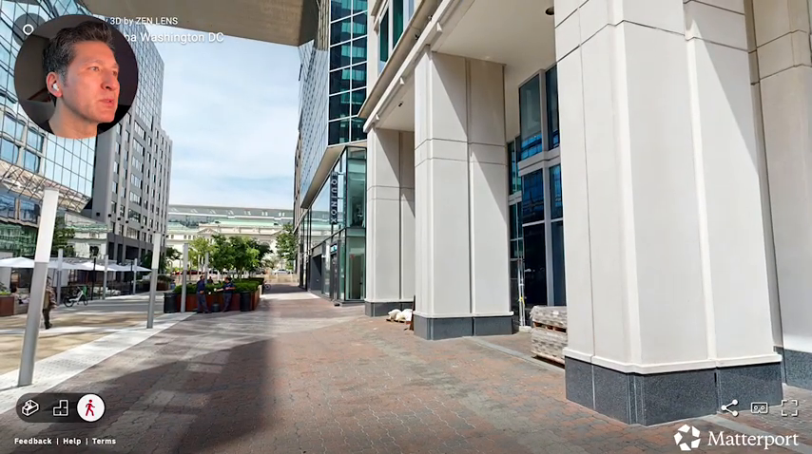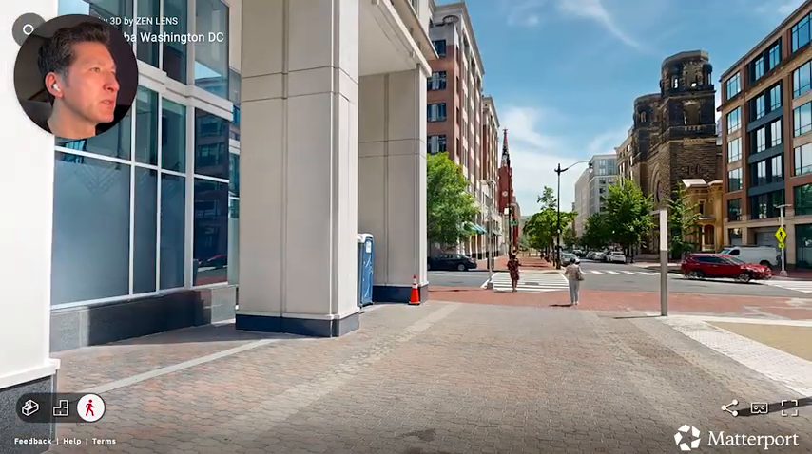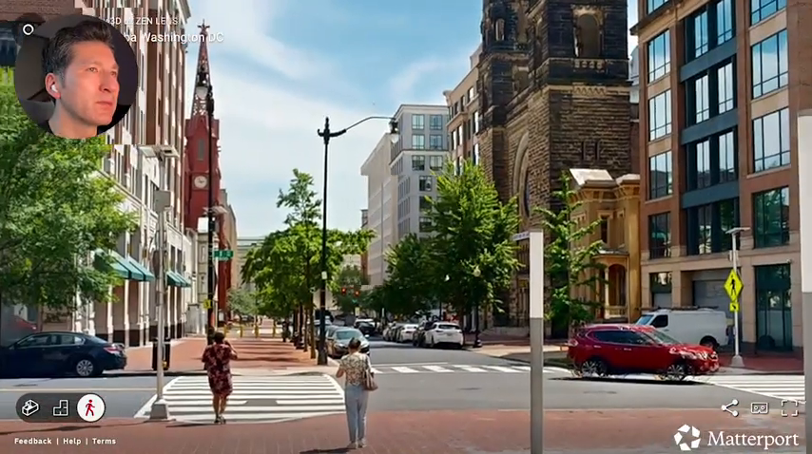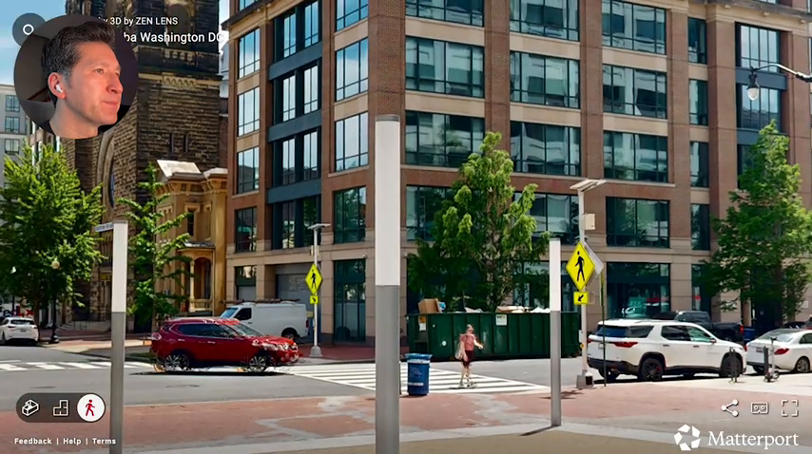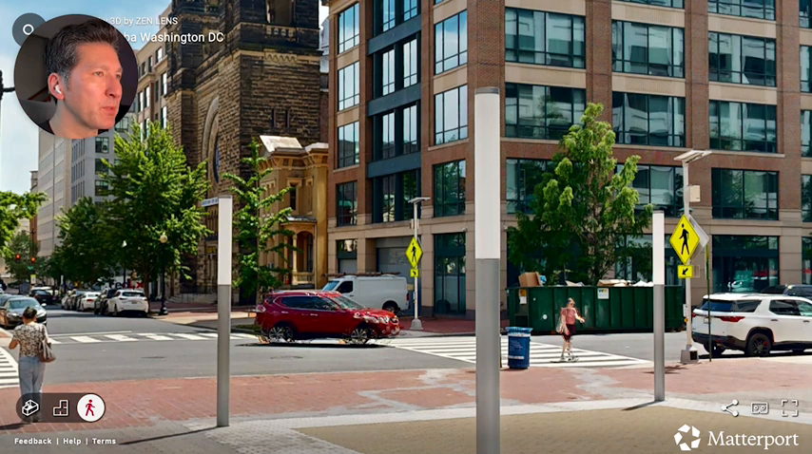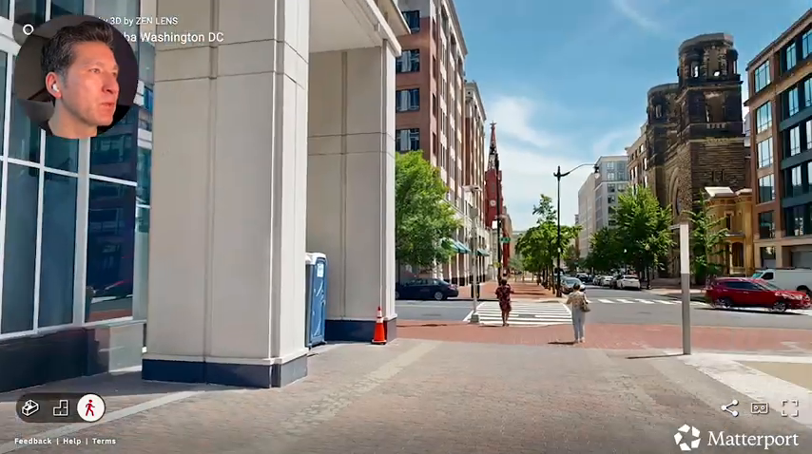I don't know if that's the Apple store. I don't recall exactly. Cross street here. We'd probably zoom in and figure it out. But here you can see that kind of ghosting effect from multiple images getting stitched together as it rotates.